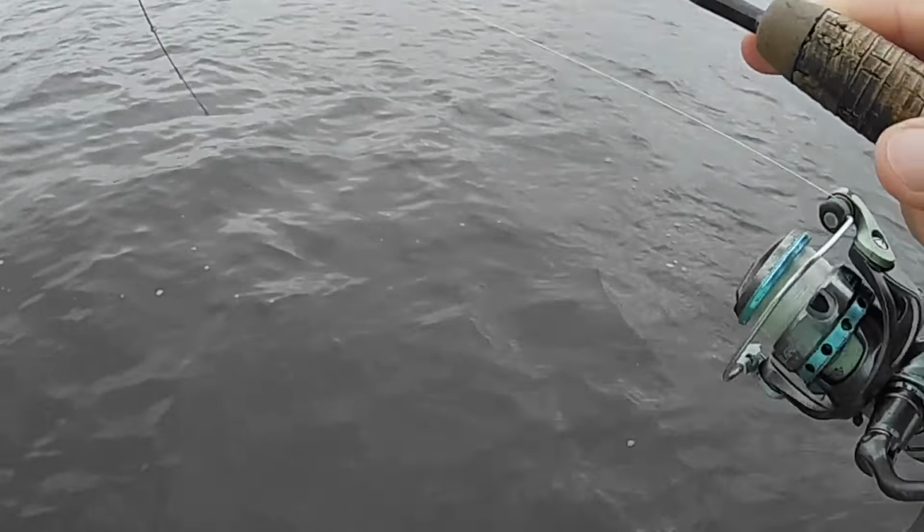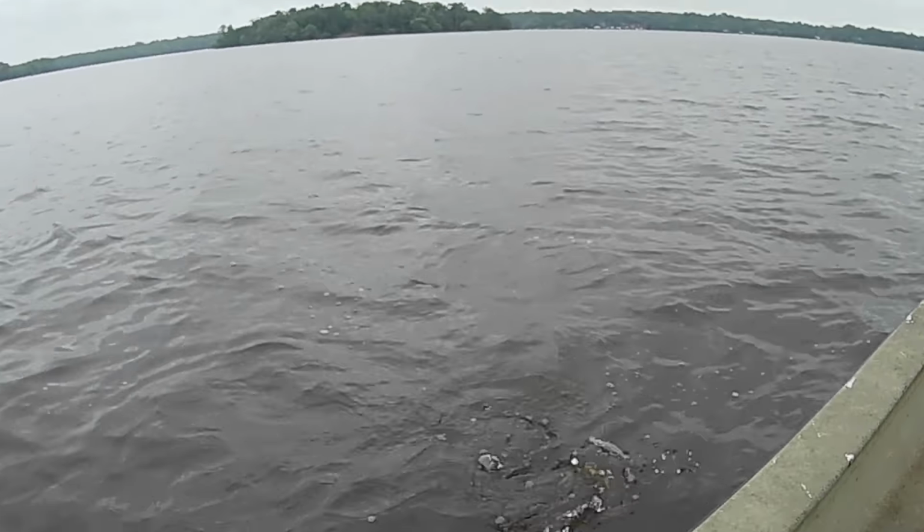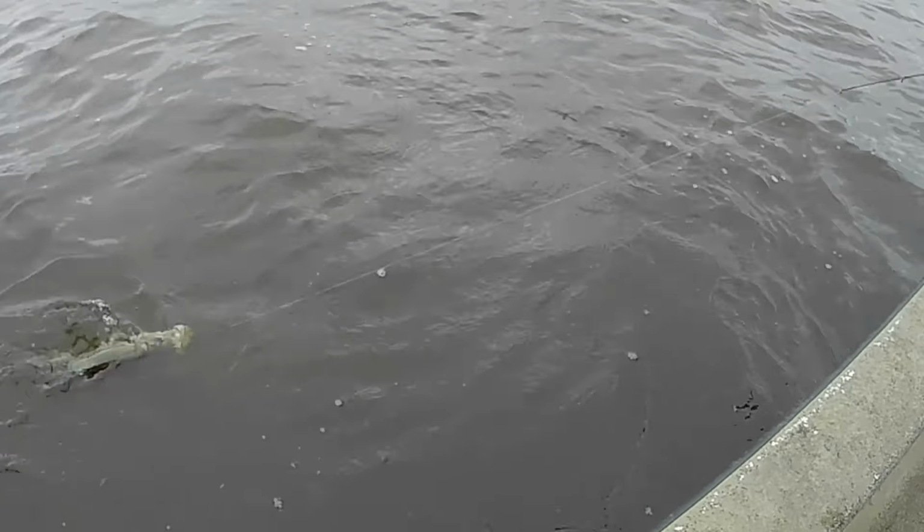Woo-hoo, son, we got us a good one in here, buddy. This is going to be the biggest one of the day. Look at that hog. You had it right there.